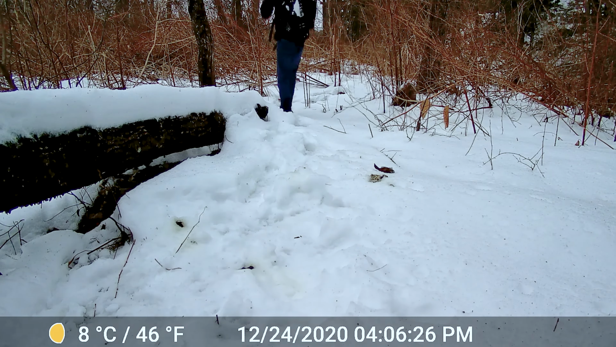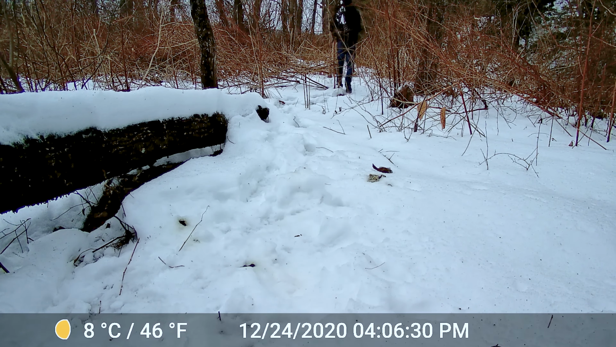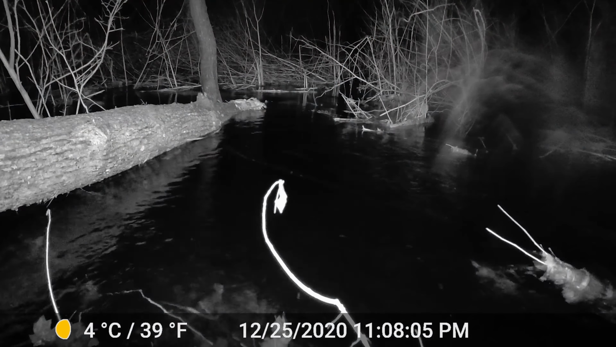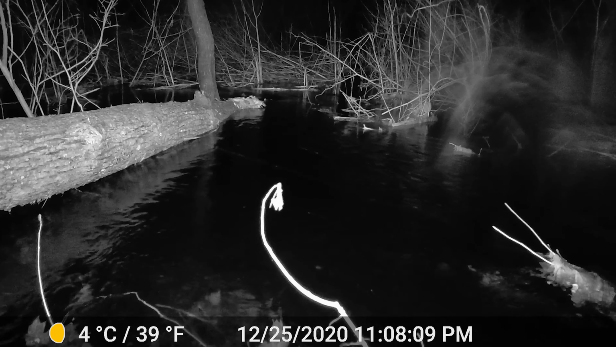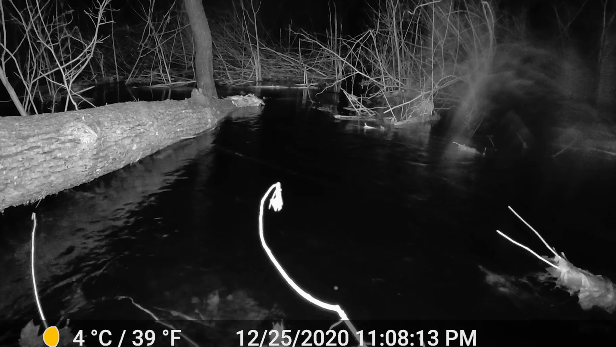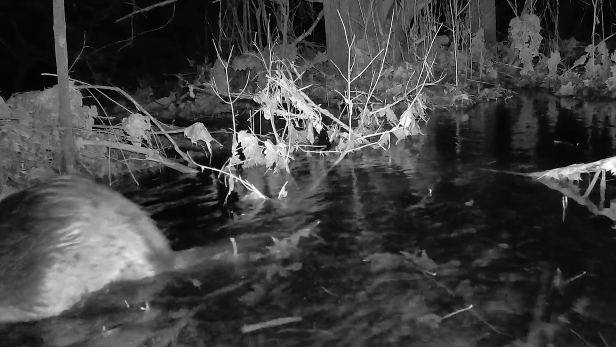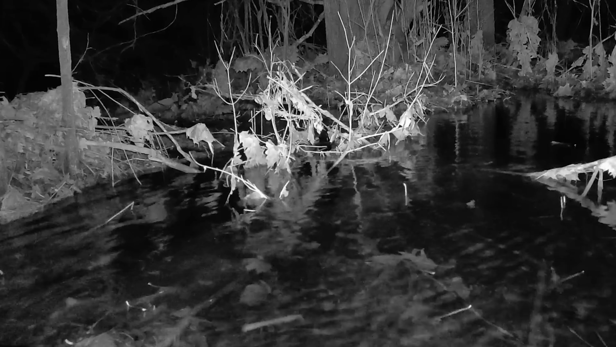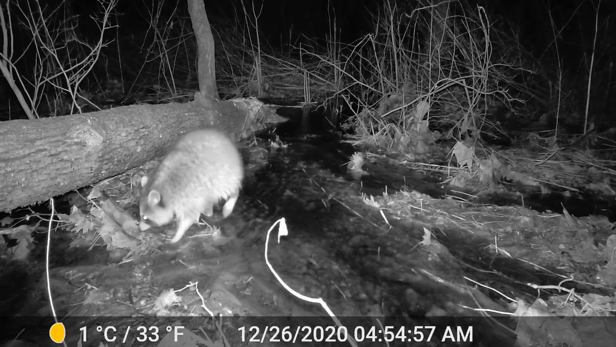On to the flood I mentioned earlier. This footage of me walking away was taken on December 23, and this was captured Christmas night, after a copious amount of rain fell that day, and in combination with melting snow, resulted in the river overflowing its banks. This beaver, in fact, is waiting right over the spot where the owl tried to get that mouse. These raccoons showed up after the water started to recede.